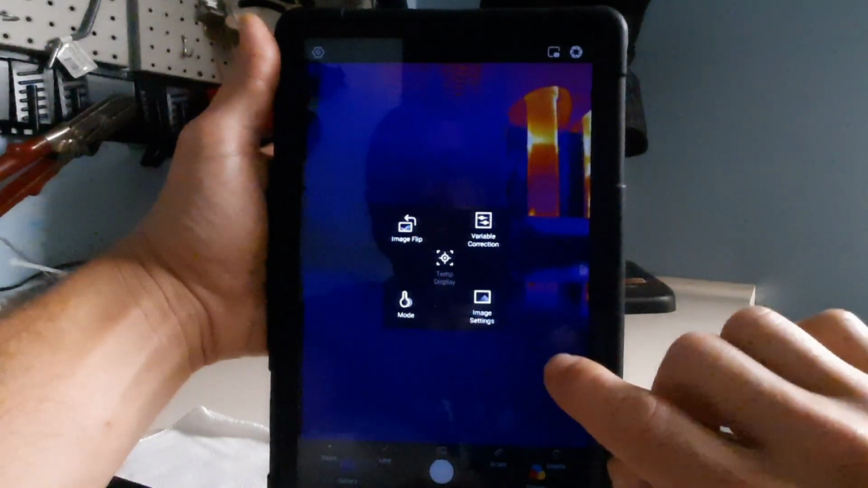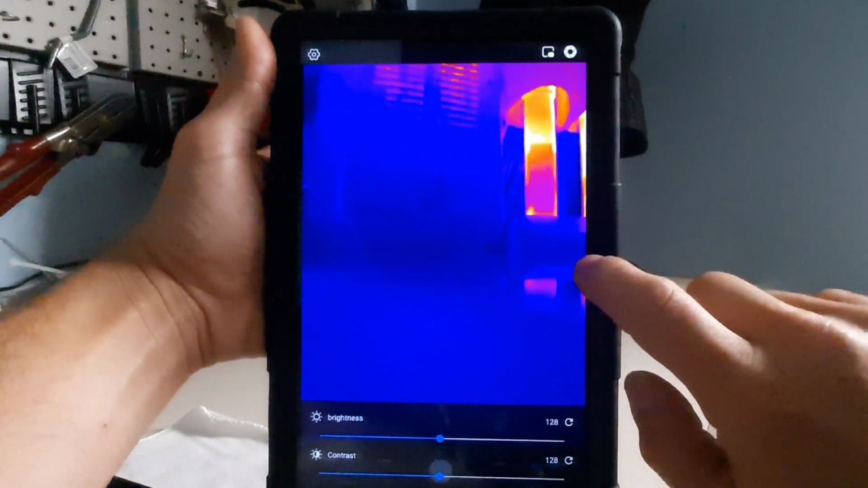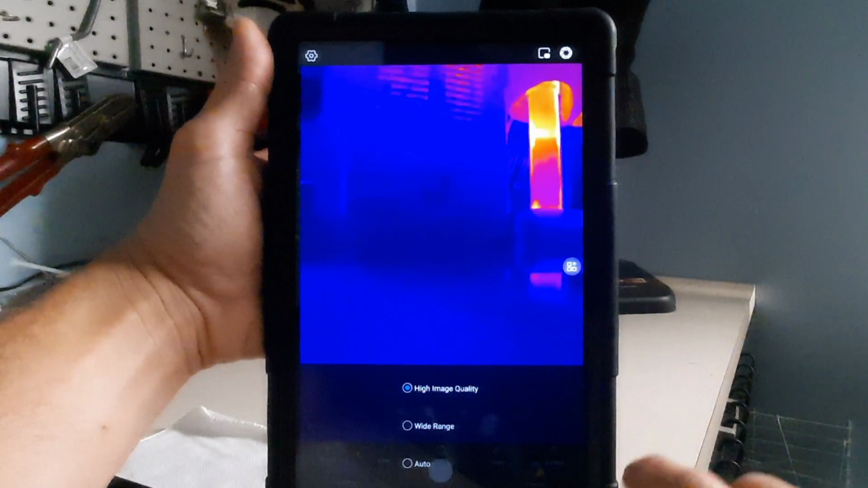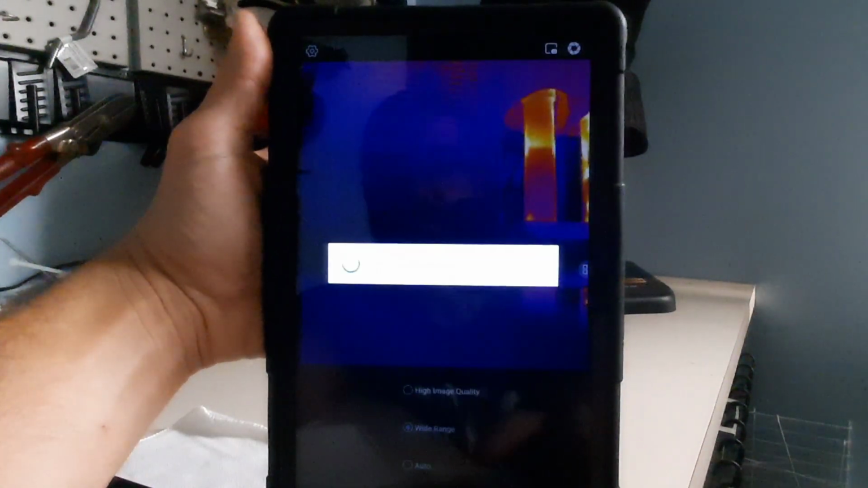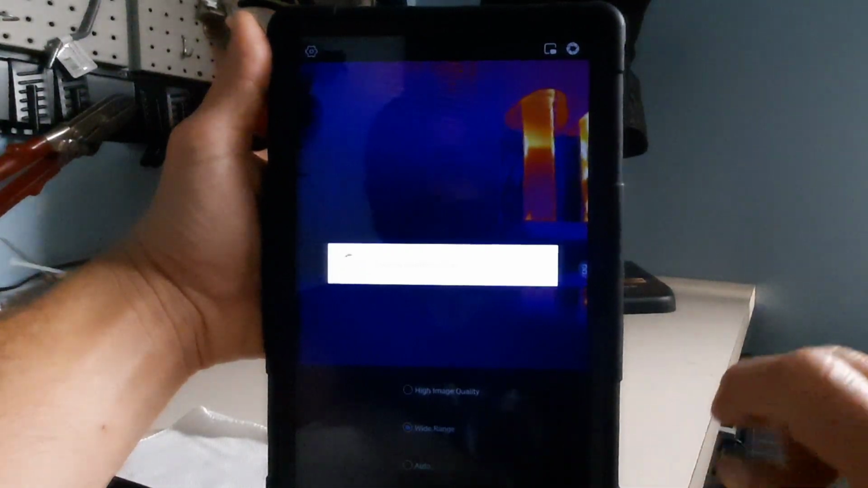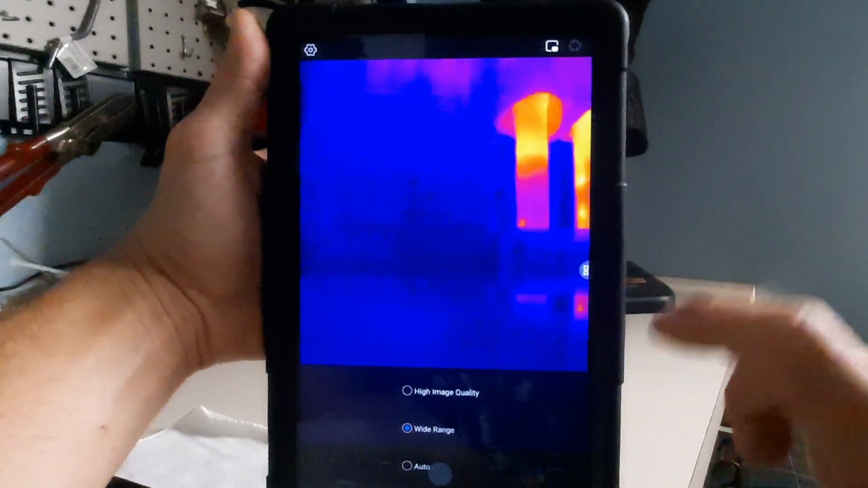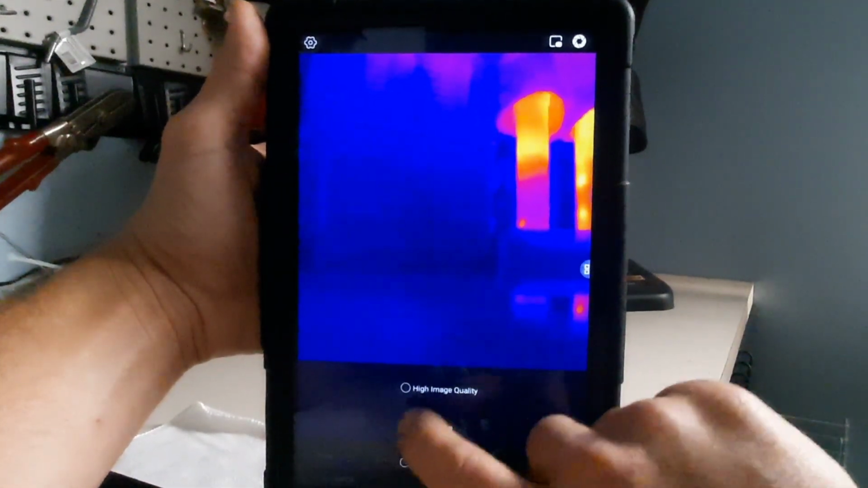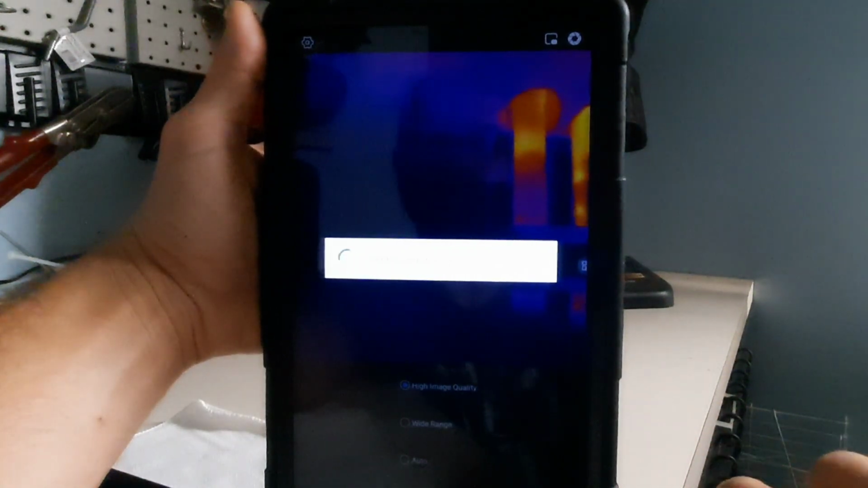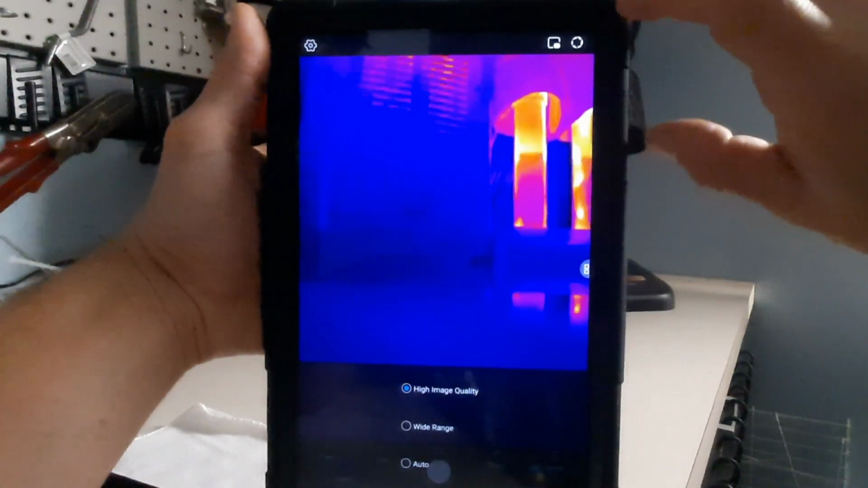Like I said, all the video and pictures that I've taken with this thing, I have not adjusted anything. Image settings, you can do the brightness and the contrast, and mode, high image quality, wide range, and auto. The high image quality is obviously the best picture, but depending on what you're looking at and what you're trying to do, you might get some better results from some of the other settings.